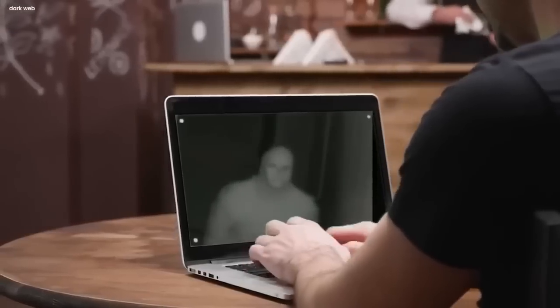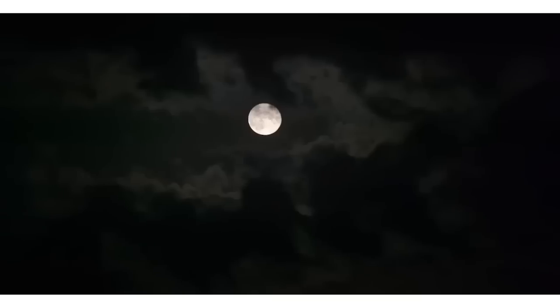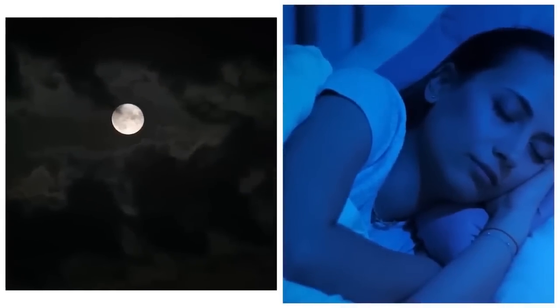Where did this horrifying thing come from, and what brought it into that house? Nobody knew the answers. The video left everyone who saw it in total shock. It's a chilling reminder that in the dead of night, when the world sleeps and darkness reigns, unimaginable horrors may lurk just beyond what we can see.